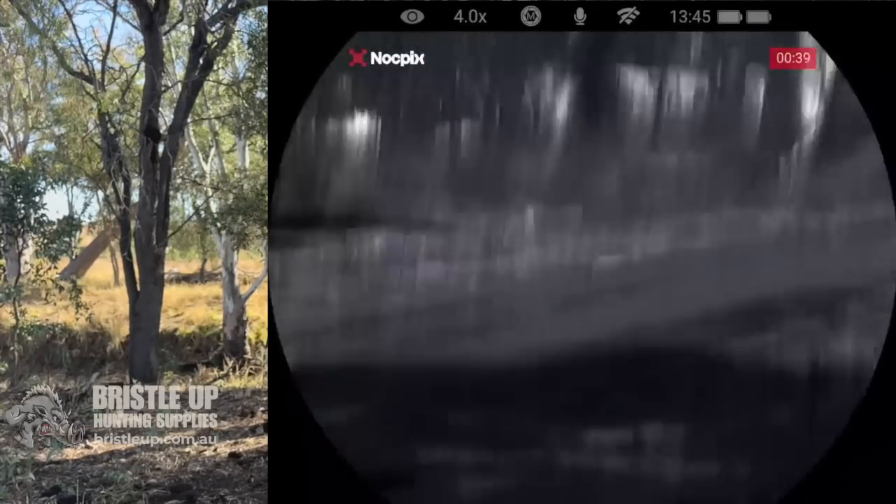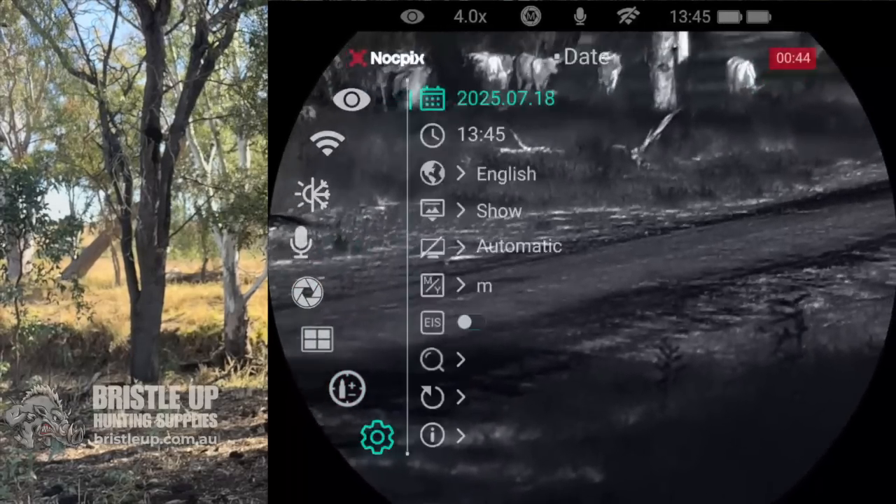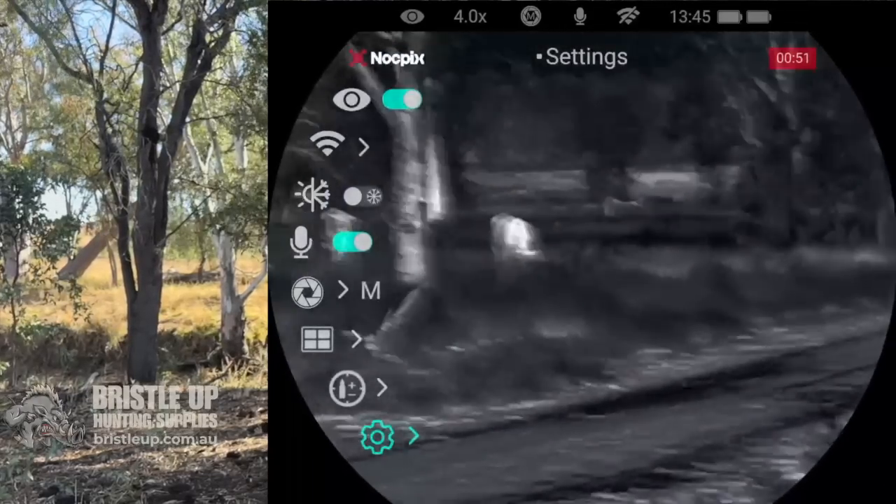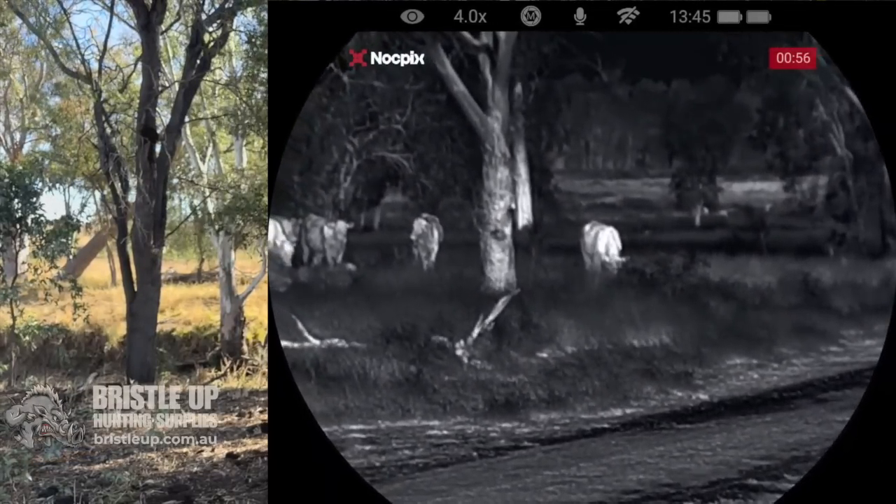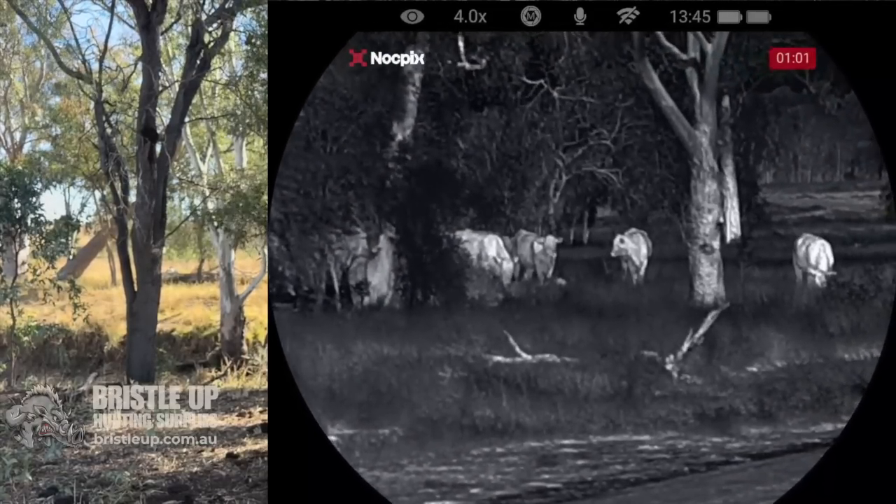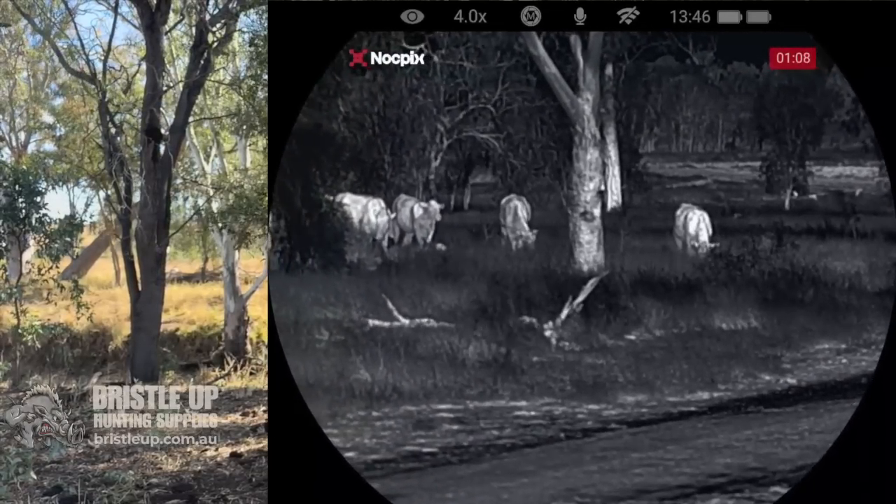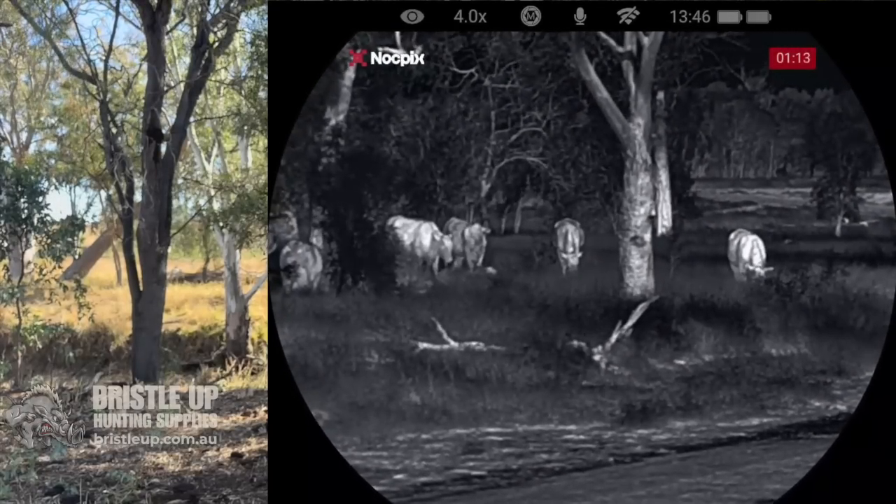And also, if you go into the settings, there is a down into this one, to electric image stabilization. So there you go. The footage is a little bit more zoomed in, and you haven't got quite the clarity because it's zoomed in, but that's just holding it freehand. You see how reasonably stable the footage is just from me holding it freehand.